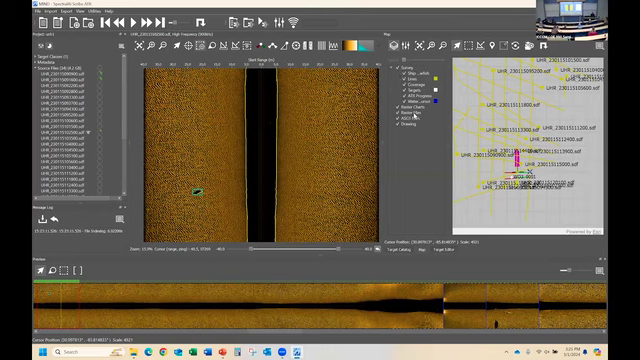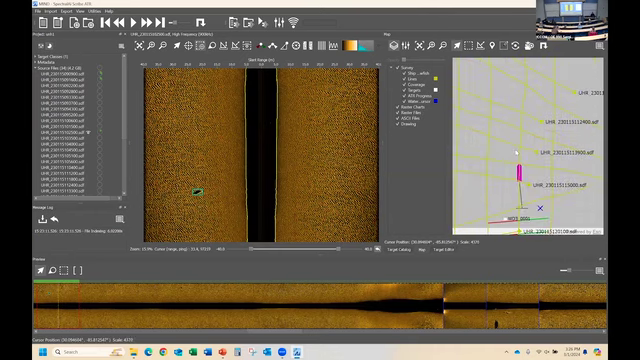If you have the license for it, you can bring in S57s, so all the fun stuff you want to see in a map. If you notice too, the temporal-spatial bit, as I'm moving here on the screen, I can see where my cursor is in the map. I know where that target is, and I also know where it is in the preview.